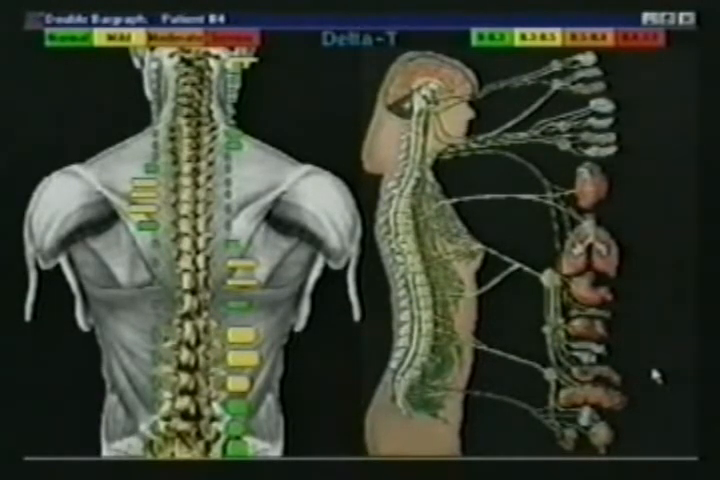So for the first time, DCs, MDs, it doesn't matter, you can be certified and board certified as a paraspinal thermographer. It's a very good course, a 36-hour formal classroom training course, basically 3 weekends. And then, of course, there's time on top of that.